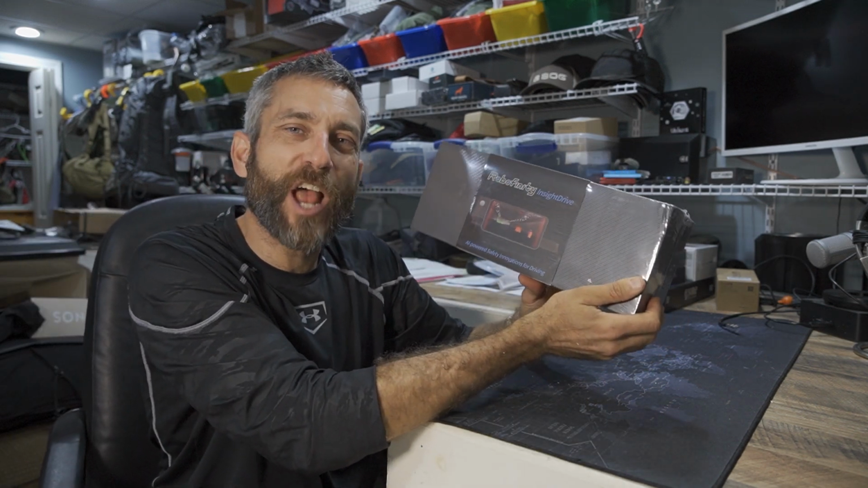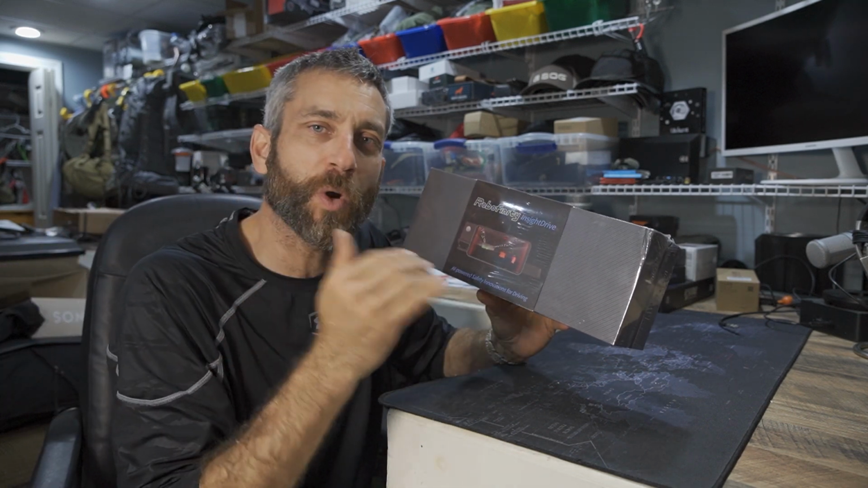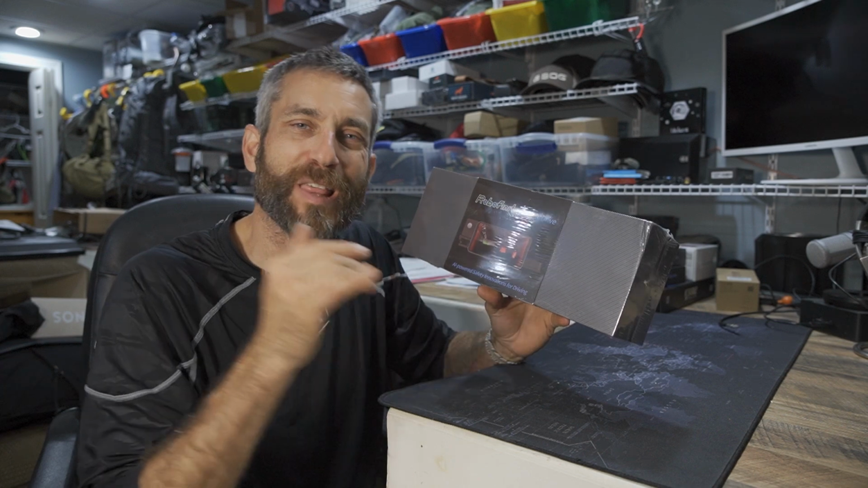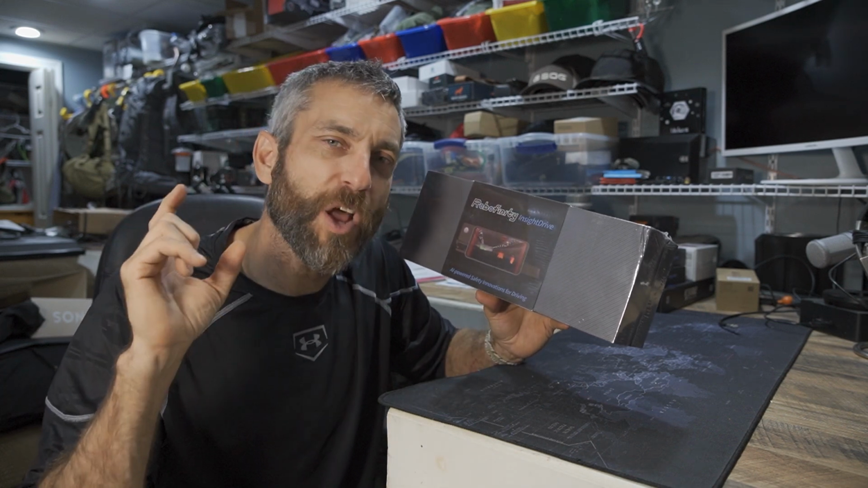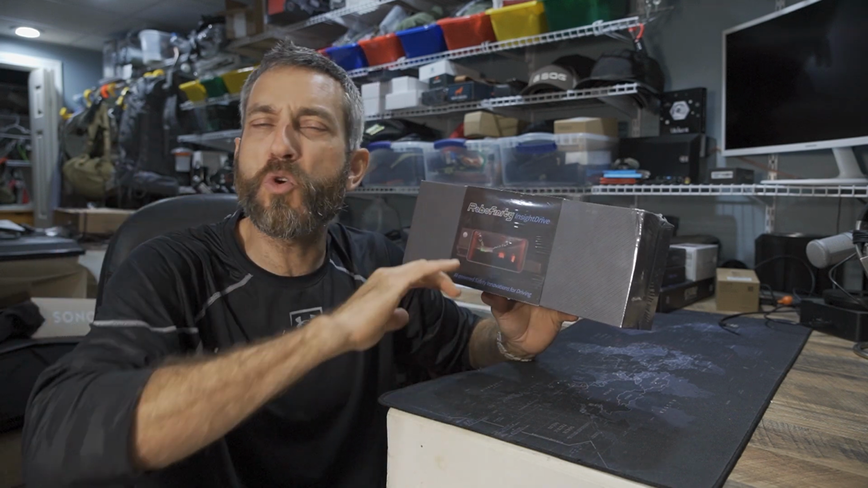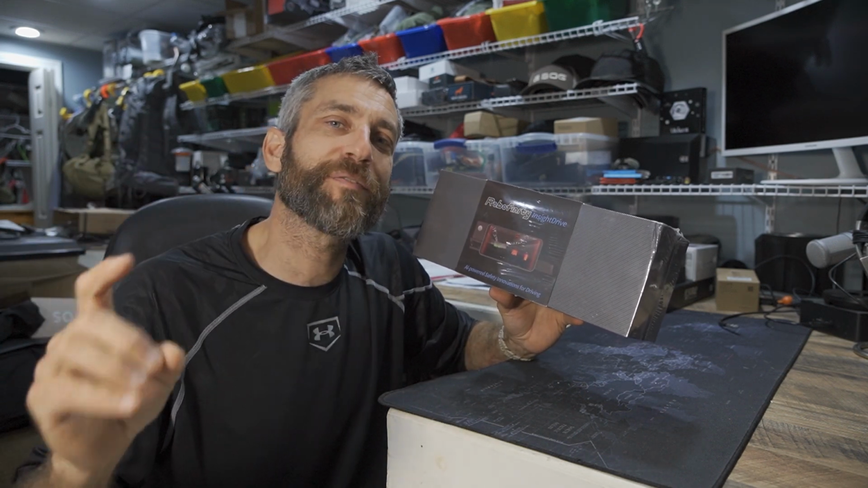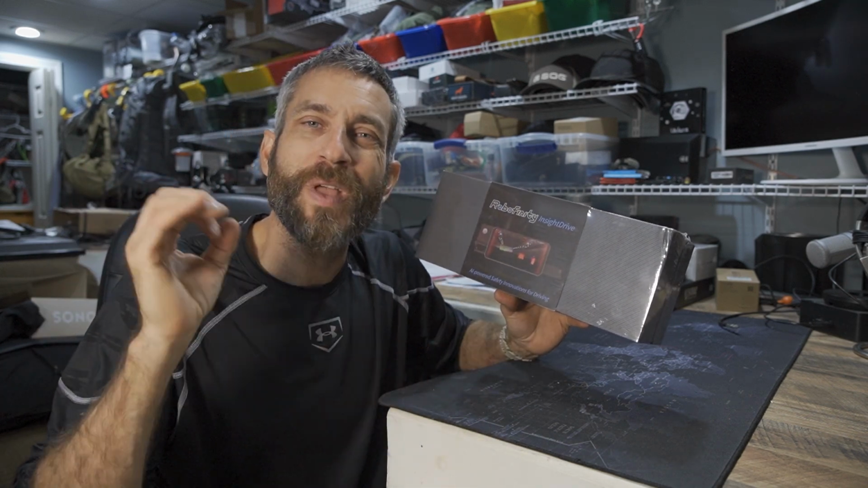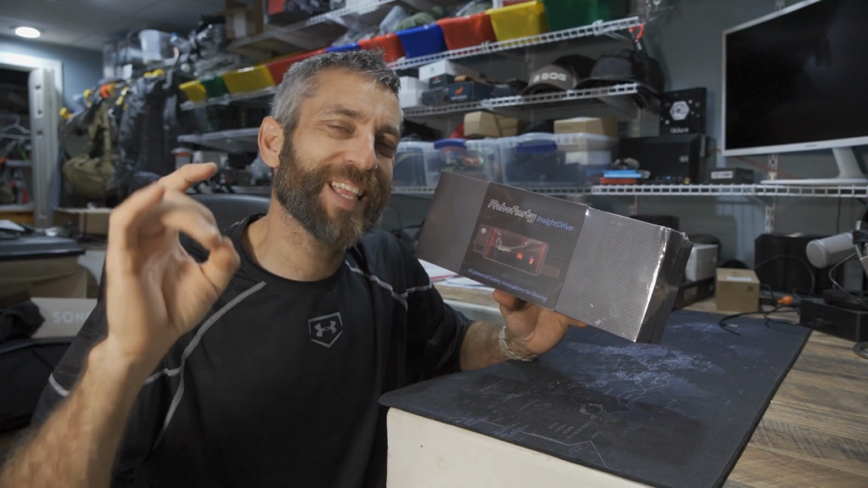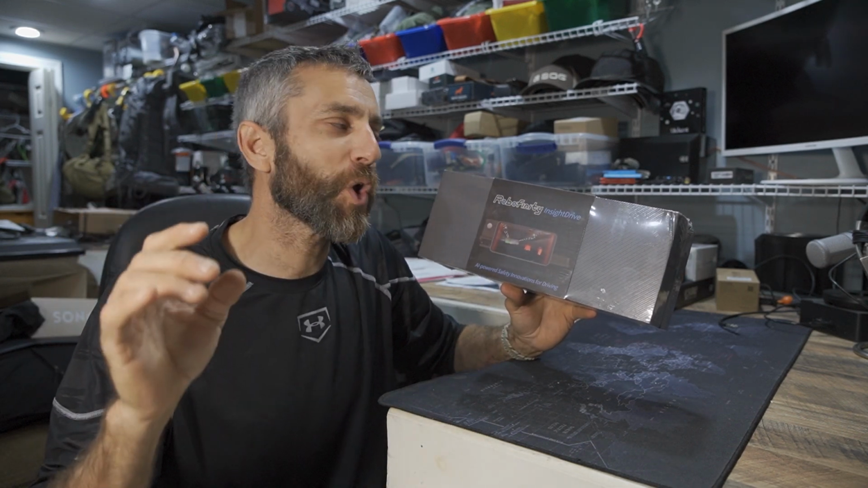And this is a dash cam, but just not your typical dash cam. This is the world's first AI thermal imaging dash cam. Yes, thermal imaging. In other words, if you were driving through completely dense fog, heavy rain, literally the dead of night with no lights on, you would be able to see in front of you animals, people, things that have a heat signature, and that is just so cool.